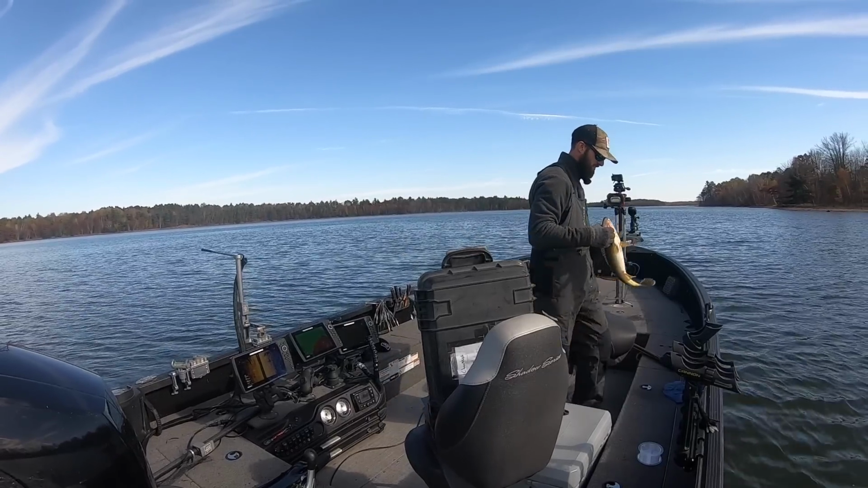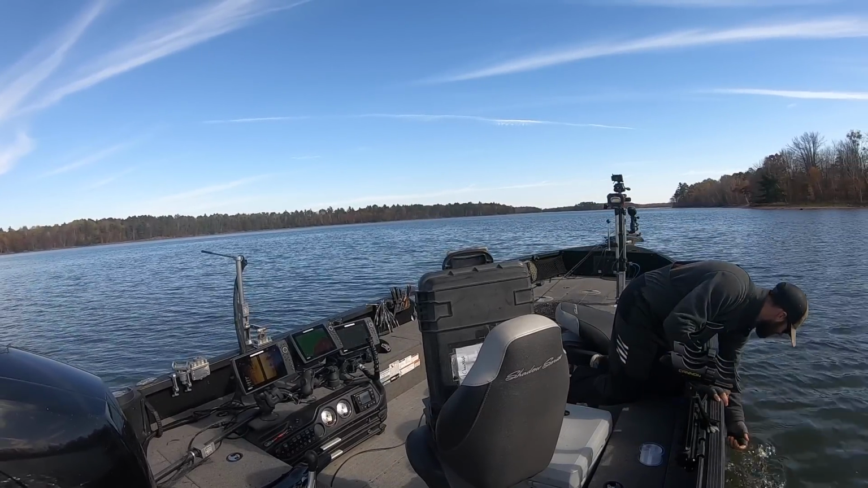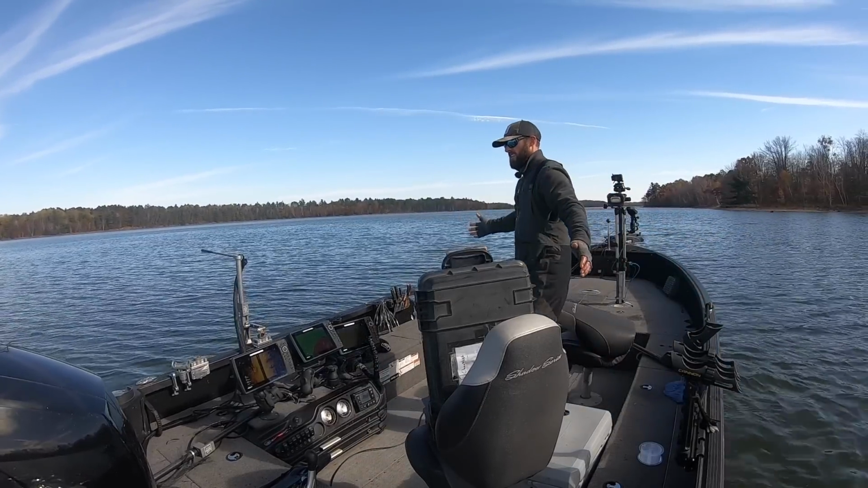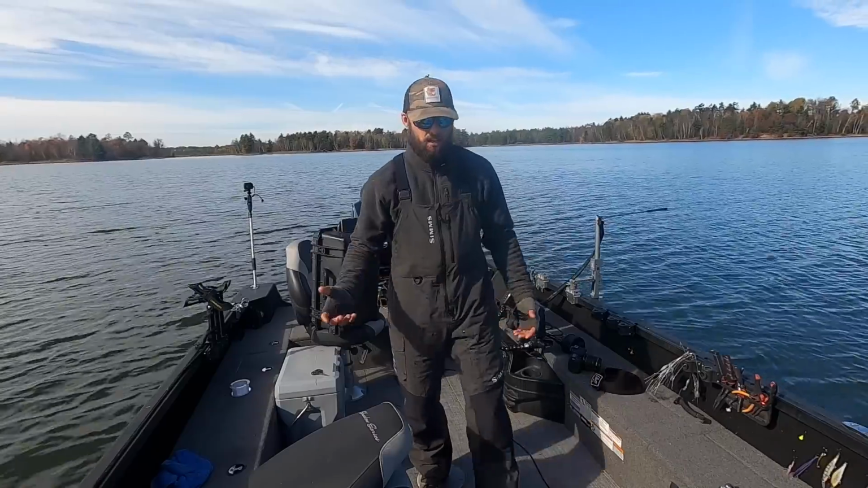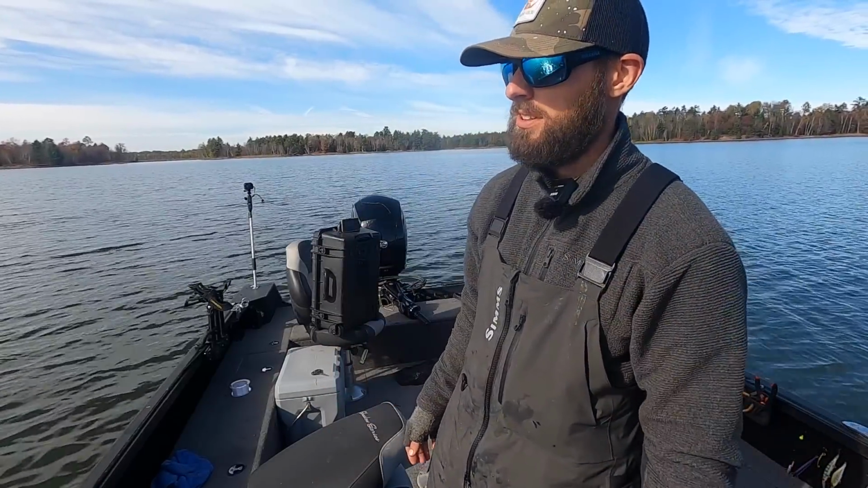All right, took a quick thumbnail of that beautiful fish. Let him go. So important to be letting these fish go. Wow, what a fun bite this has been. This is kind of that point in the day where now we've caught a pile of fish. We're on the pattern really good. We got probably plenty of fish for a video at this point.